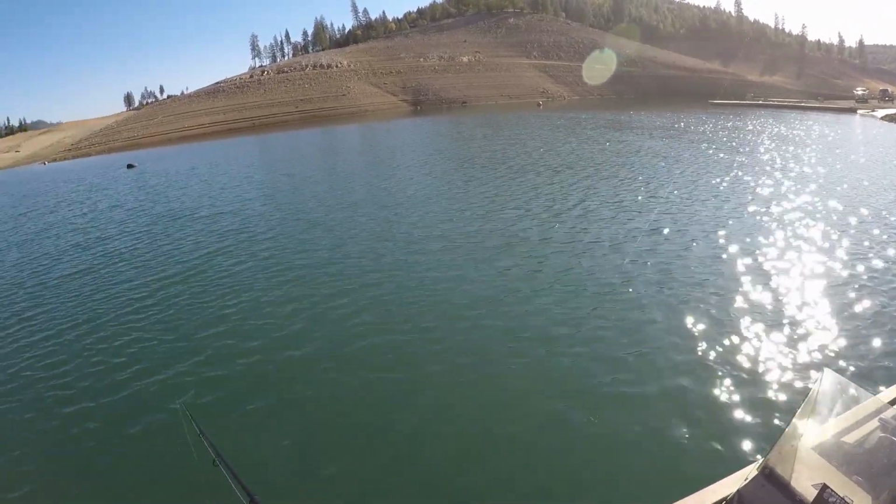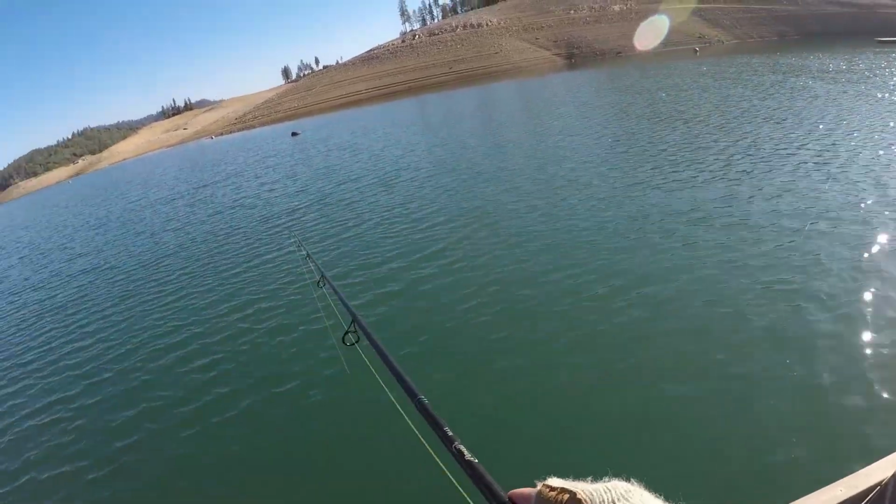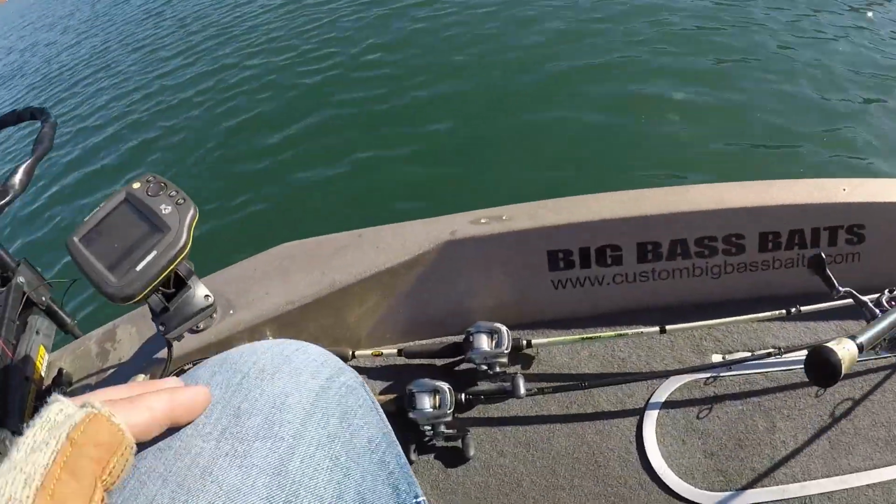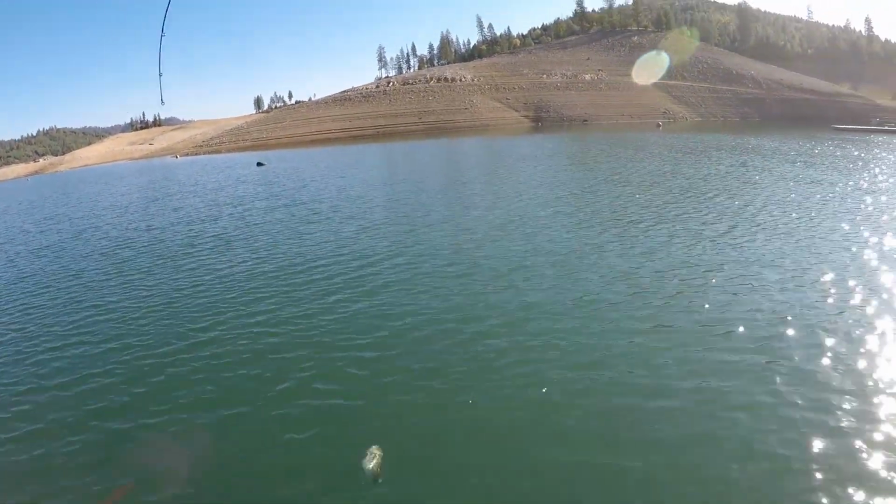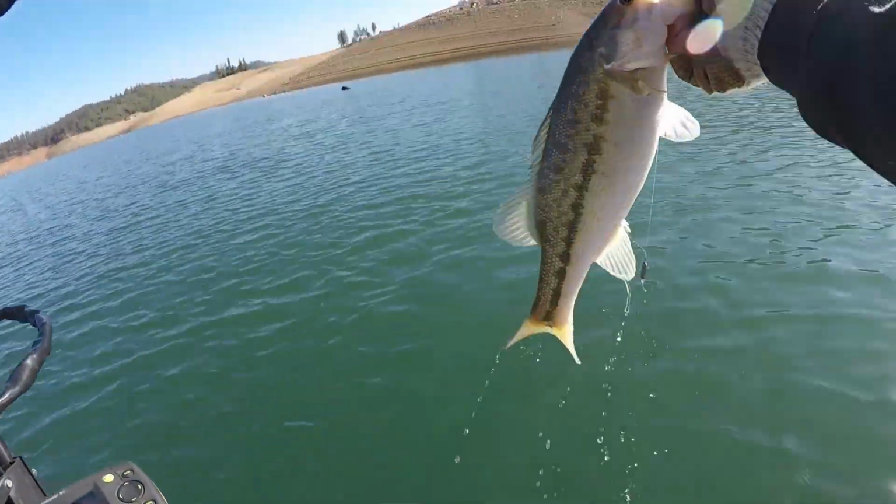It's fighting like a big one. No? Oh, that's a good one. That's a nice one. Yeah. That's a good one. Holy cow. That's a largemouth? It's a big largemouth, yeah. Not a giant, but hey, that's a nice fish. No, it's a spot. That's a spot. Nice spot. Good one, huh?